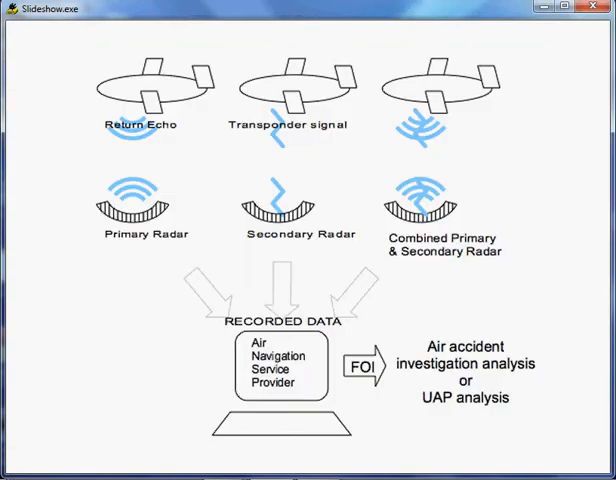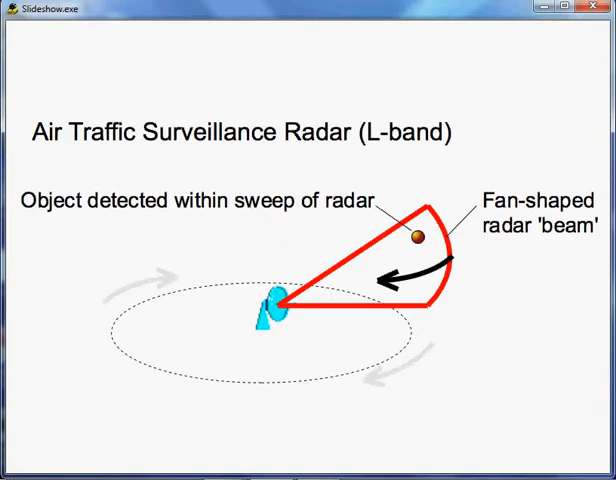Remember that a primary return is the echo of a radio pulse. A secondary return is an automatic message transmitted by an aircraft's transponder in response to a signal from a secondary radar. Older technology radars are sometimes referred to as 2D because they cannot estimate altitude. This is due to the shape of the radar beam.